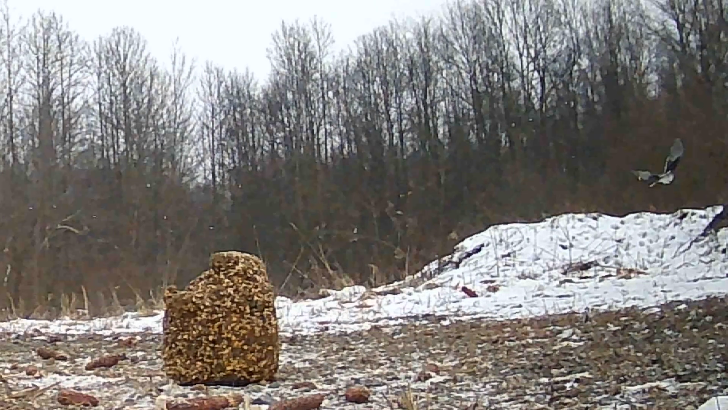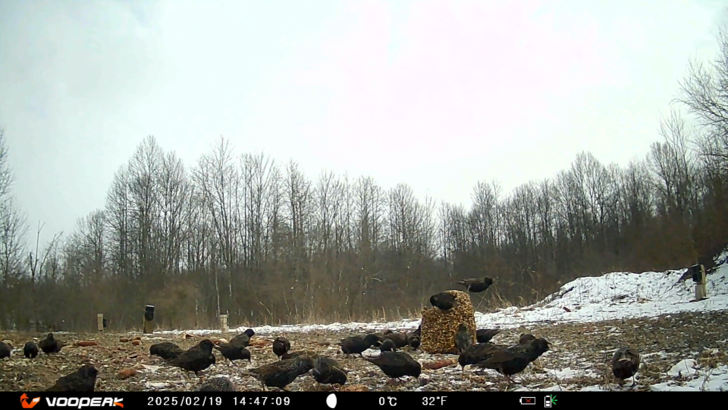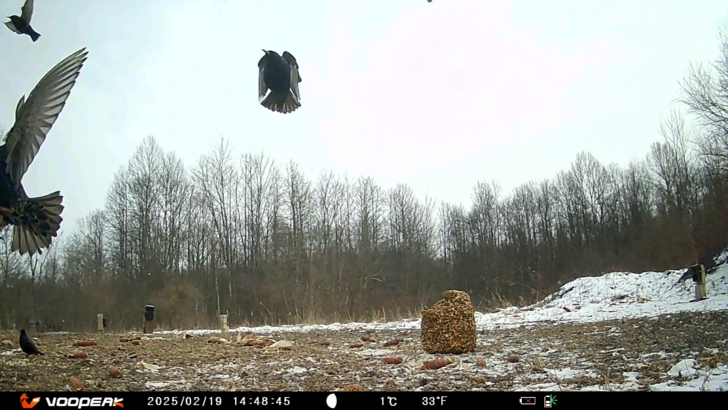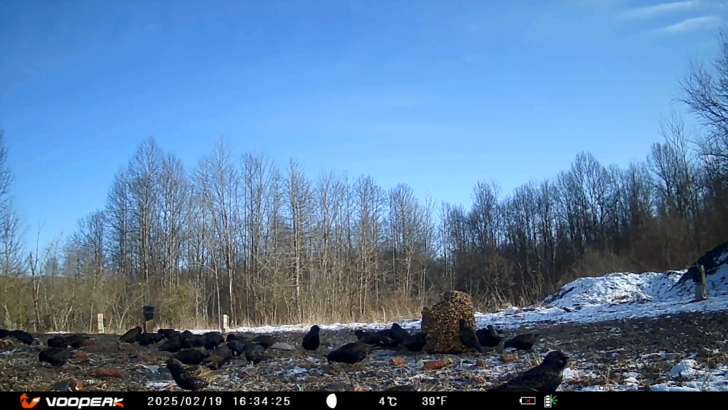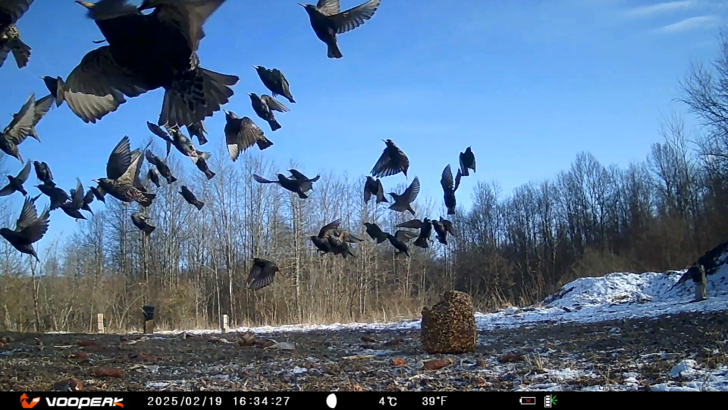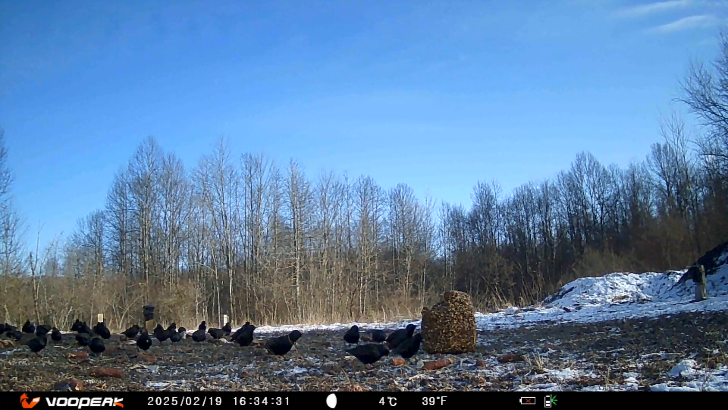It's fascinating to get to watch them fly. The birds, like the deer, know this is some place they can come get something to eat. Word travels fast in the woods. They do it all together. They fly up and they return, in unison.